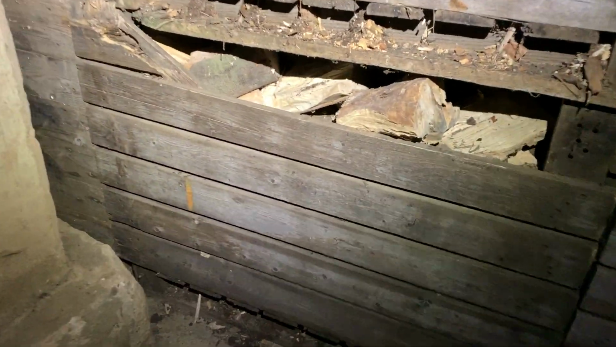This is where all the action's been. Damn near impossible to get to them, but you can see the thermal signatures of the rats inside these crates real fine.